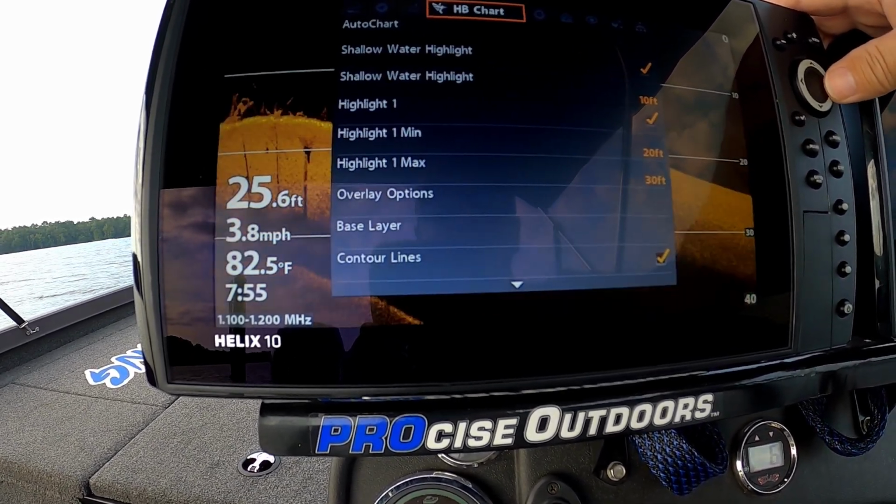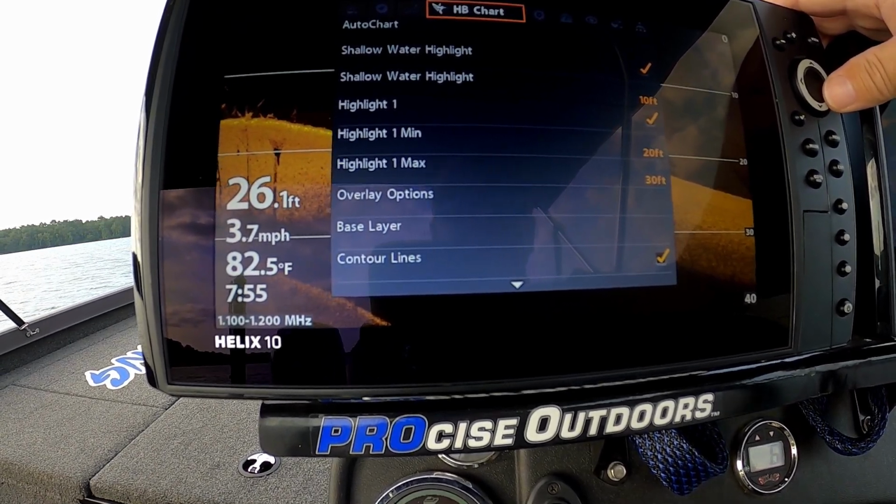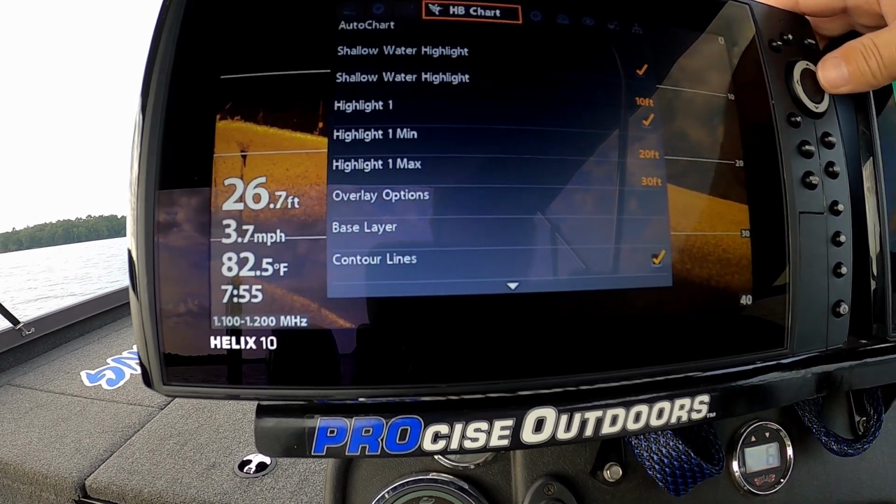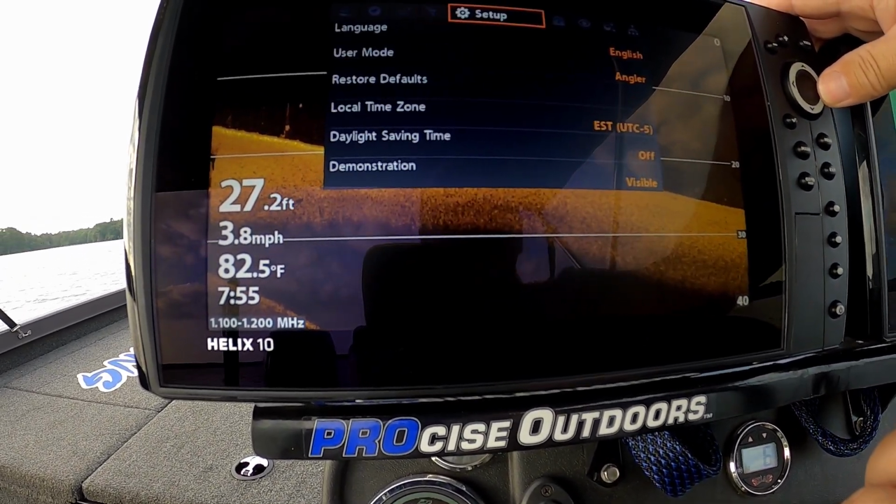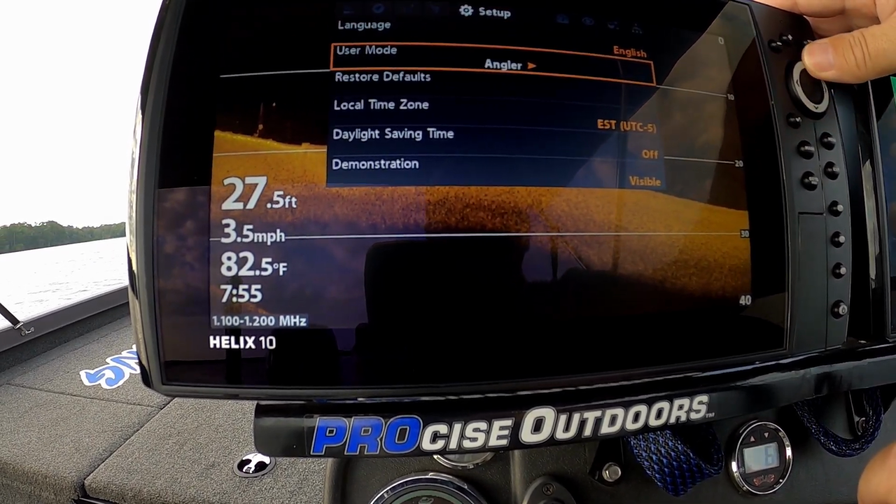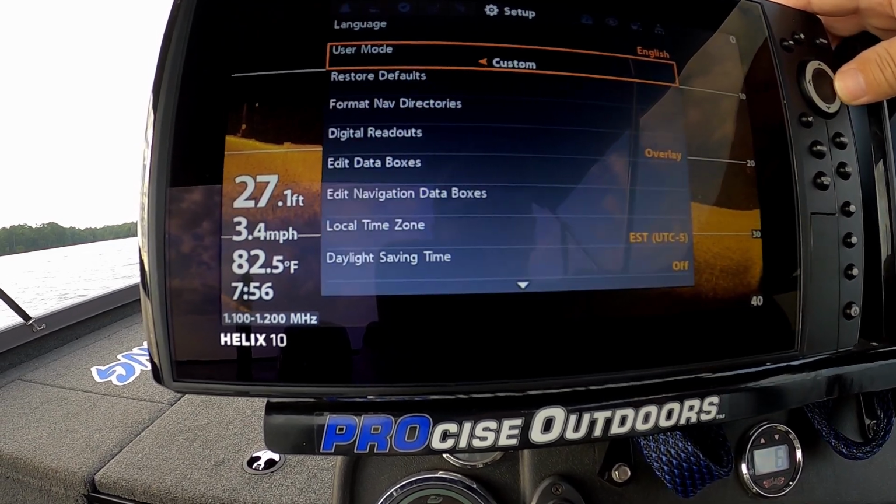Not going to change anything else on that page. We're not going to mess with our highlights right now. We'll get into those later after I get the fish finder set up the way I like it. Setup, English, user mode, angler. We're going to leave it on angler for now. Eastern Standard Time, that's all good.